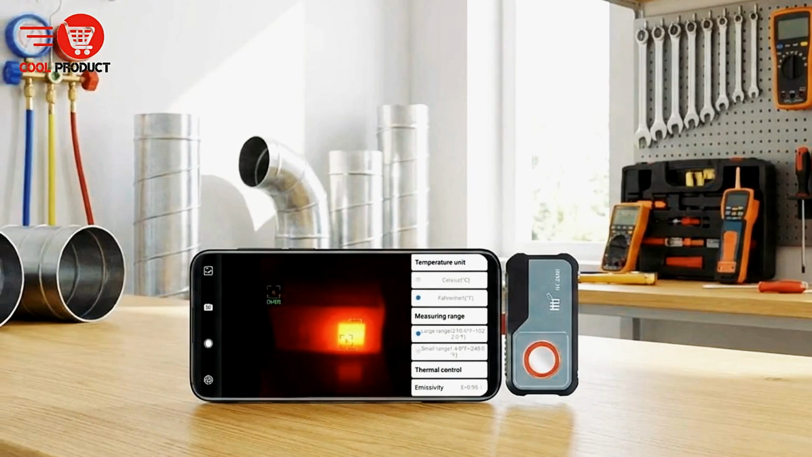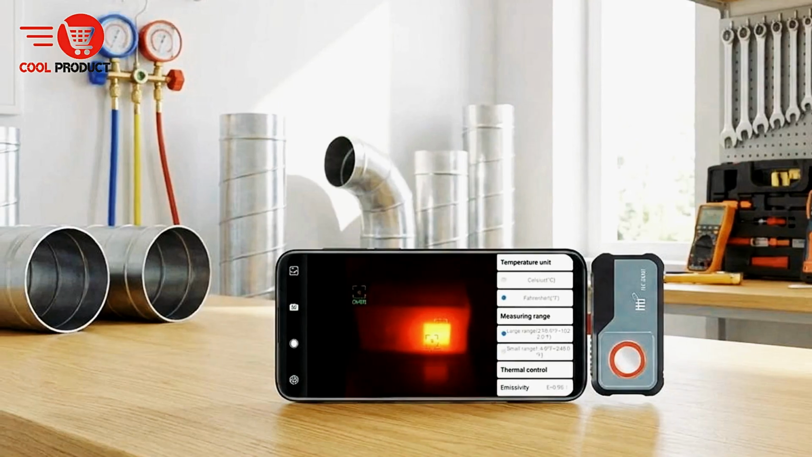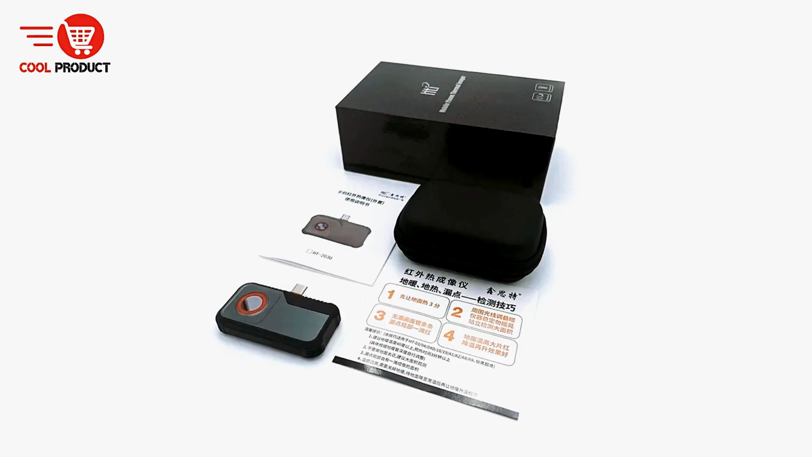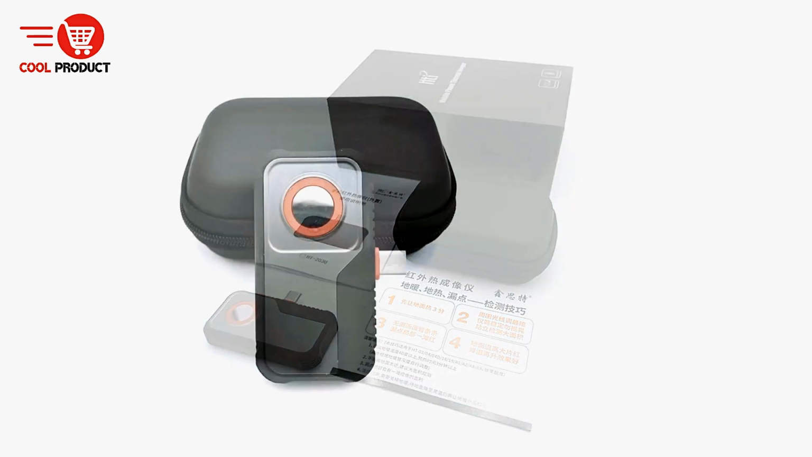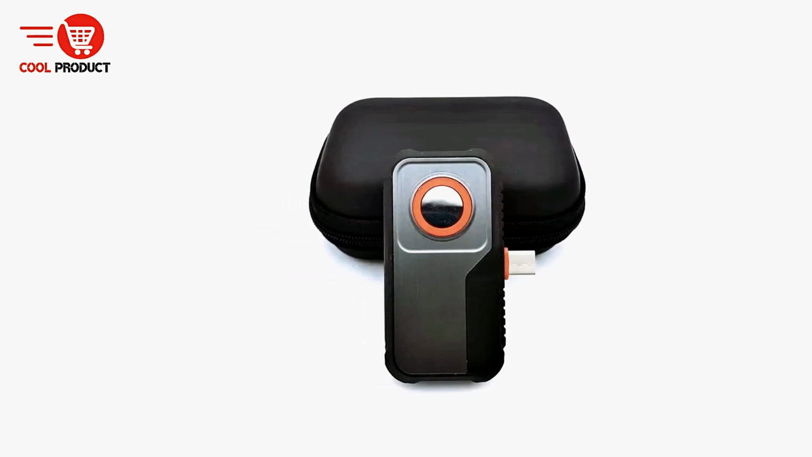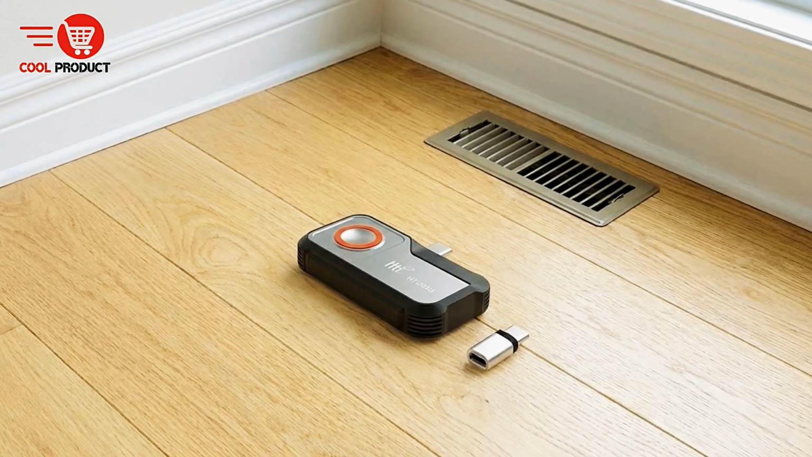Designed as a compact handheld device, it features a 1.9-inch display that shows thermal images directly on the unit. This means you can view results instantly without needing extra equipment. The size is practical and comfortable in hand, allowing you to move around job sites freely and work in tight spaces without hassle.